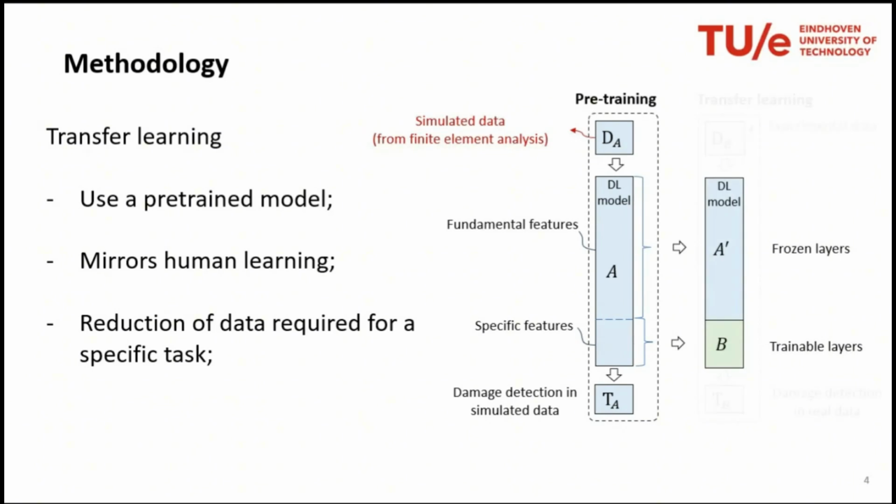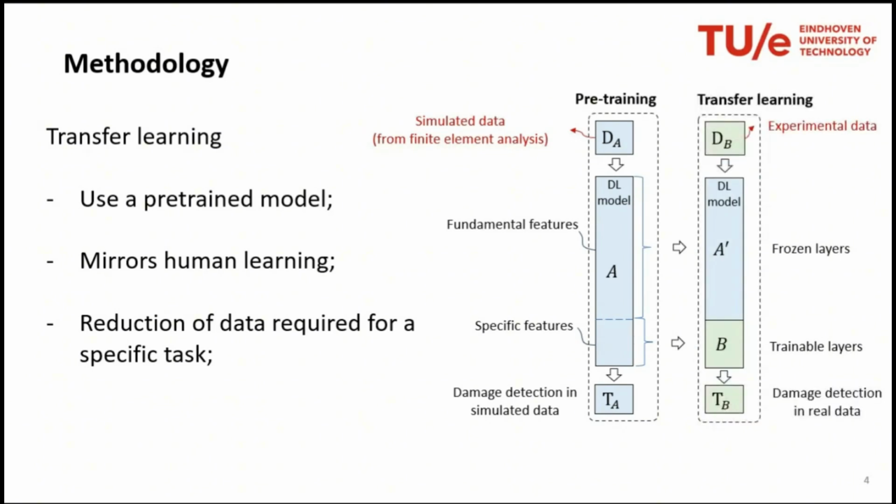In the second stage of learning, we use the few experimental data to train only the last layers of the neural network, in order to improve the applicability of the previously trained neural network to detection in actual real data and not simulation.